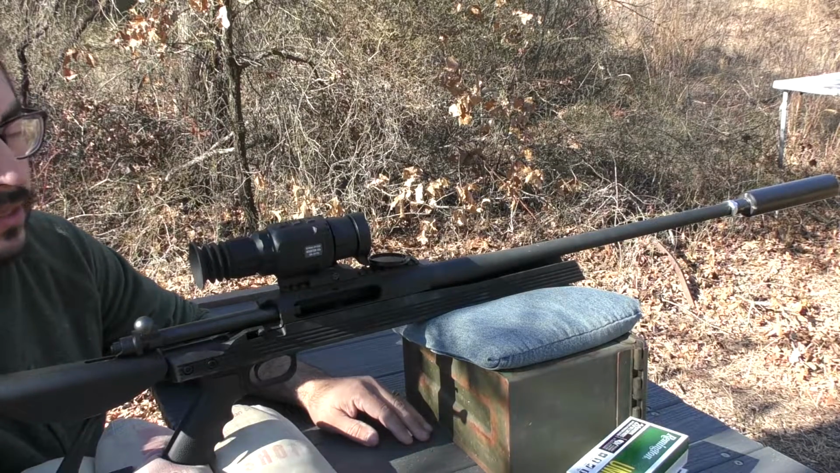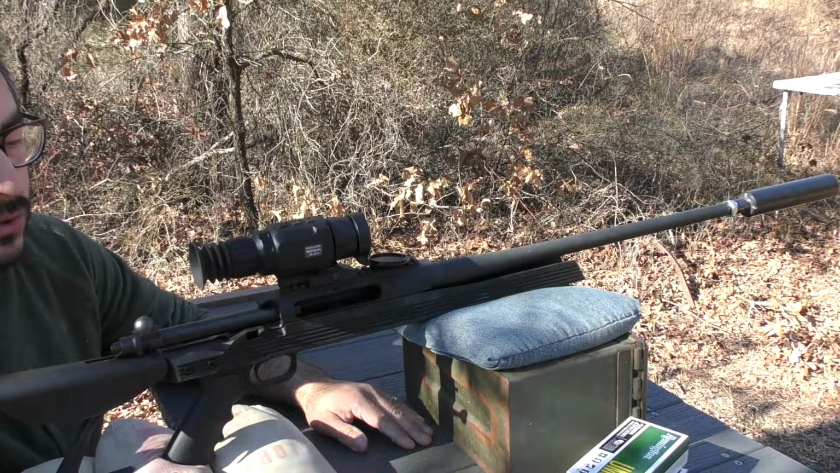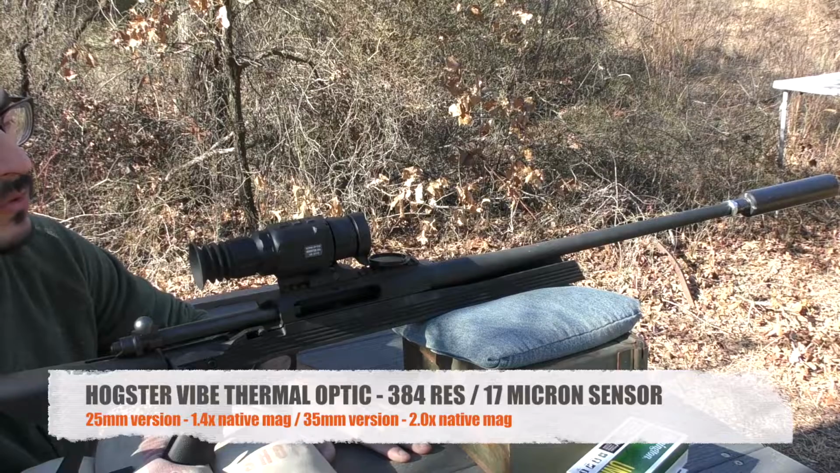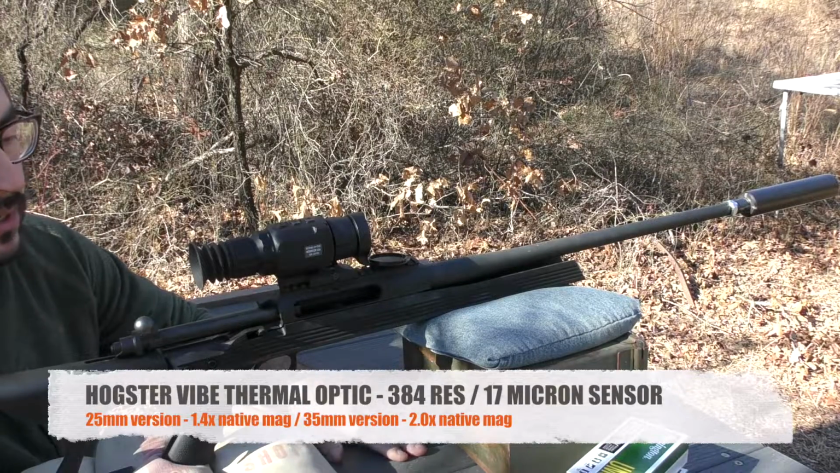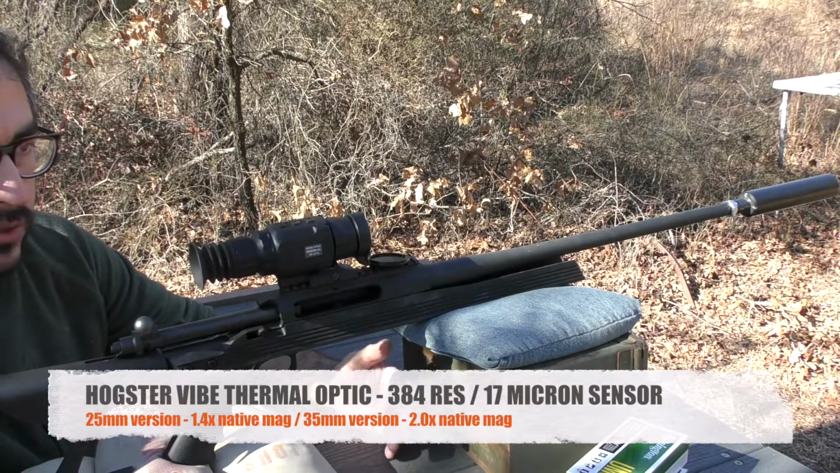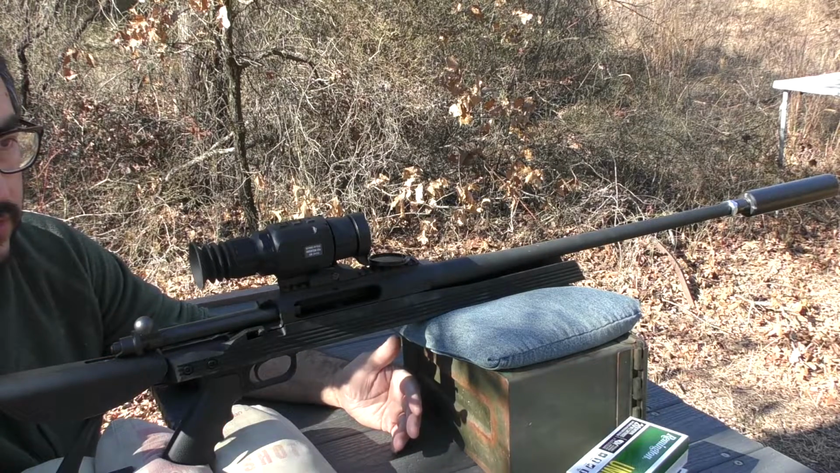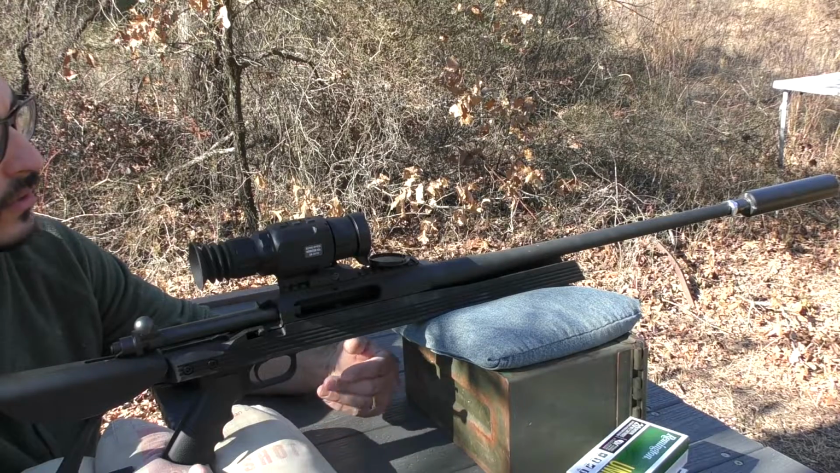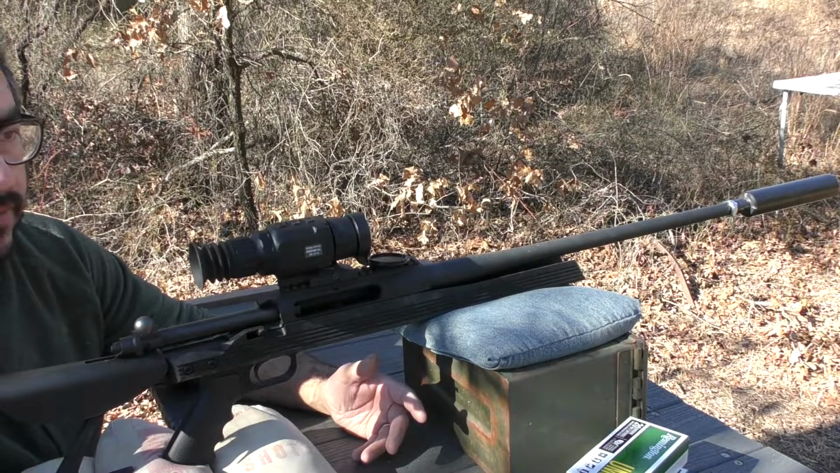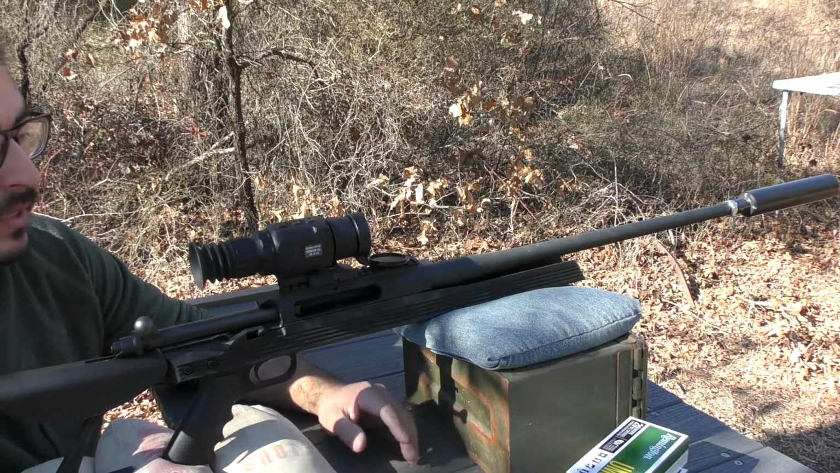Again, get with your dealers on this. It's the new standard level entry-level scope from Bering Optics. It has refinements and new features that I think Bering, over the course of 3 years of having the previous standard versions out there, have listened to customers, have listened to the feedback, and have incorporated some real meaningful feature updates to the Hogster VIBE.